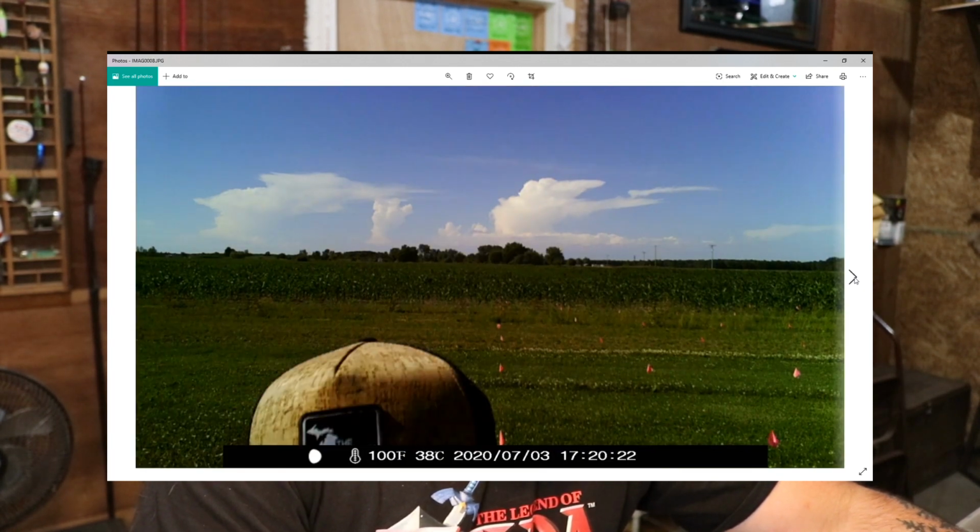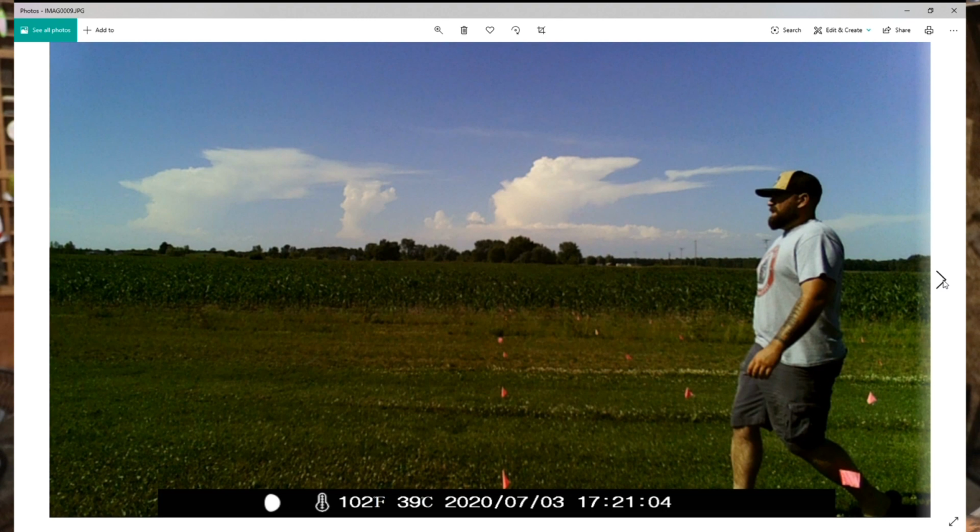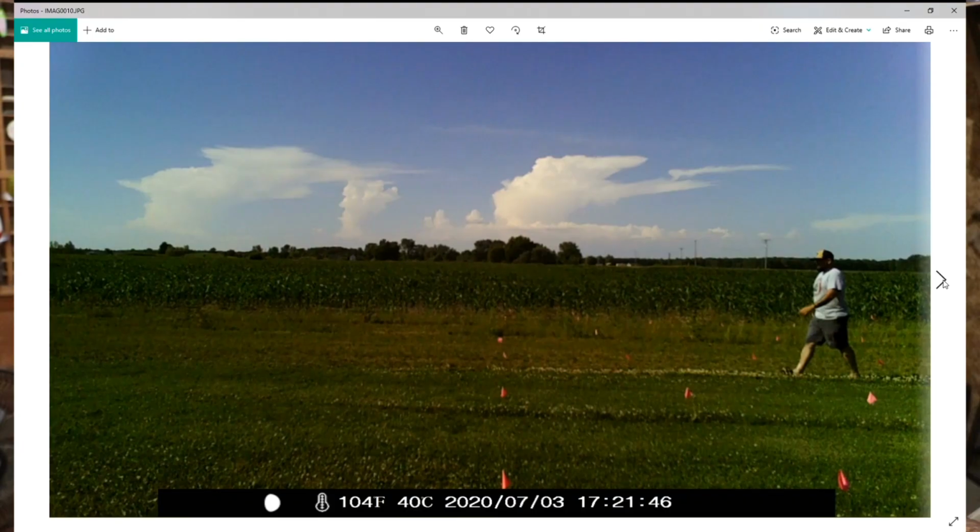Not at all. What I do like about it, it's one of the few cameras where you can see the flags there. So the first set of flags is 10 feet, then we're going 20, 30, 40, 50. So the furthest flags you can see in any of these pictures are 50 feet away from the camera. This is one of the few cameras that actually got a picture of me on the first set of flags. Got a decent picture of me at 30 feet, and then I didn't have nothing.